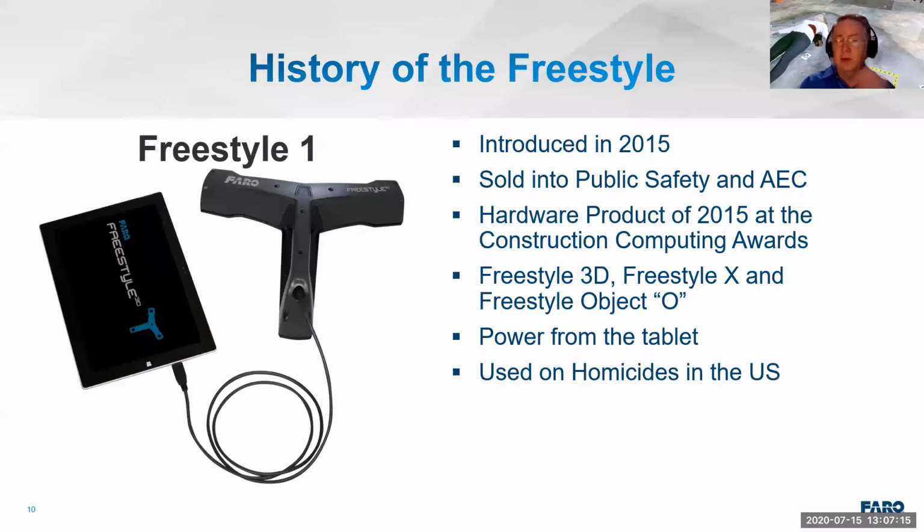So a little history on the Freestyle 1. It was introduced way back in 2015, which seems like eons now in the tech world. We sold it into public safety and the AEC markets. It received our hardware product of the year for 2015. And it came in 3 flavors. It was the Freestyle 3D, which is the one I have. It came in the Freestyle X, which was a little more accurate. And then we had the Freestyle O, which was primarily used for scanning, as the name implies, objects.